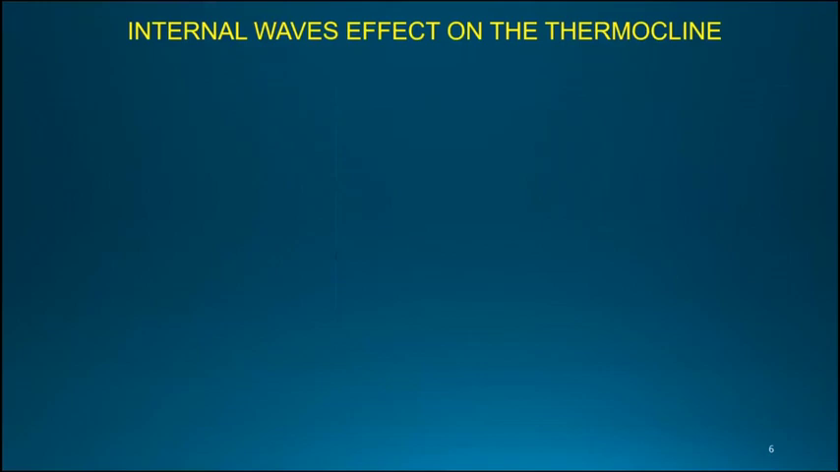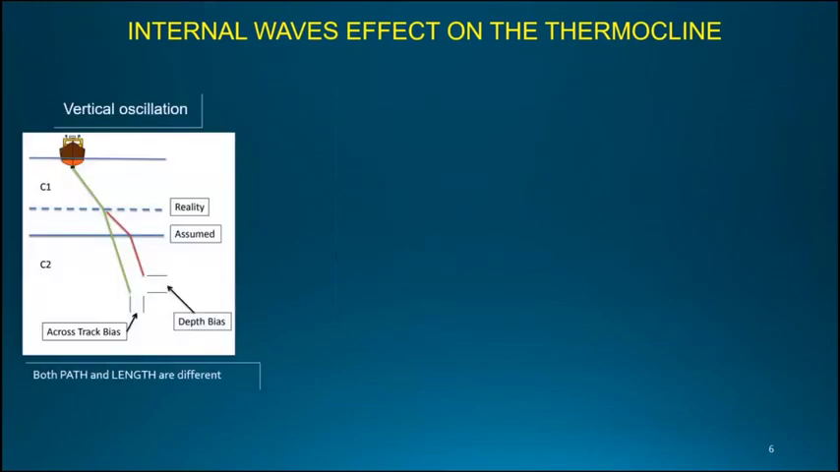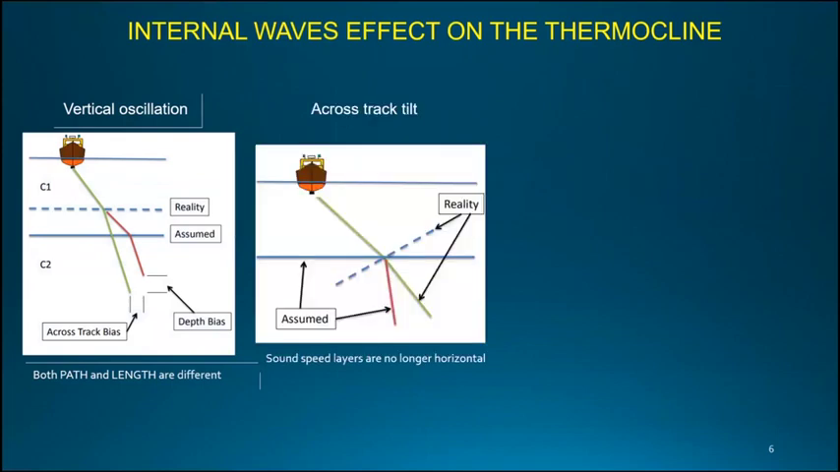So what are the effects of the internal waves on the thermocline? Well, we have two relevant effects. The first one is a vertical oscillation of the thermocline, which will change the path and length of the ray path, meaning that we'll have an across-track and a depth bias in our depth solutions.